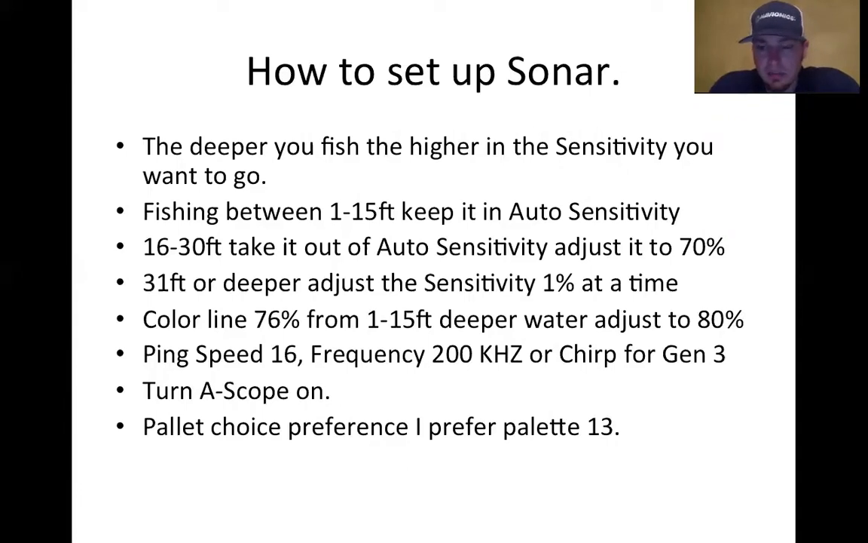Once you get any deeper than 40 foot, take your sensitivity up to 71, 72, 73 at the max. You never should probably go past 75 unless you're in about 100 foot of water. That way you're getting enough ink on the screen. That's basically what sensitivity is doing.